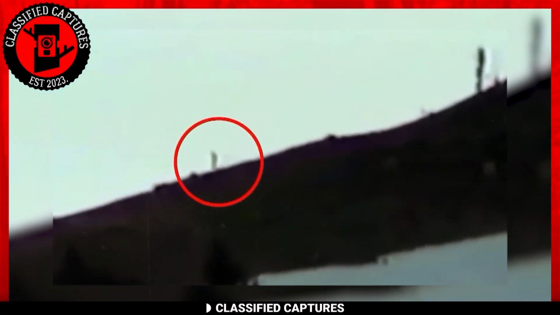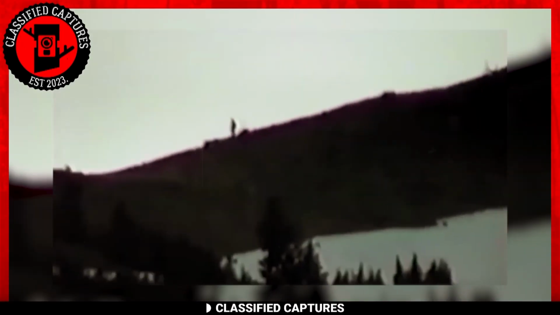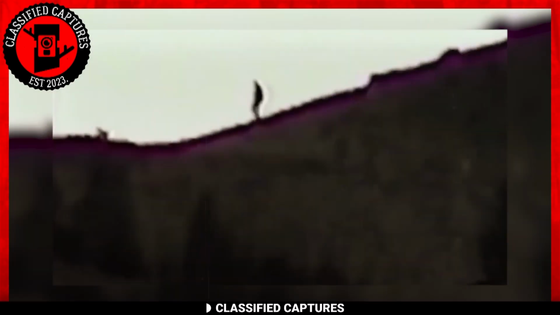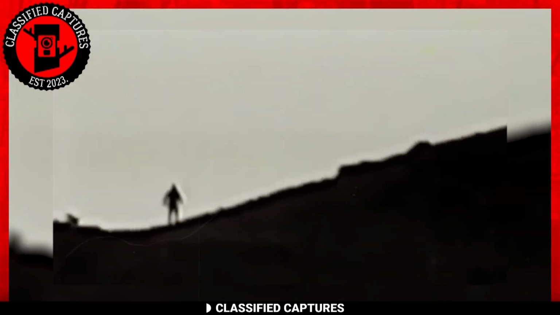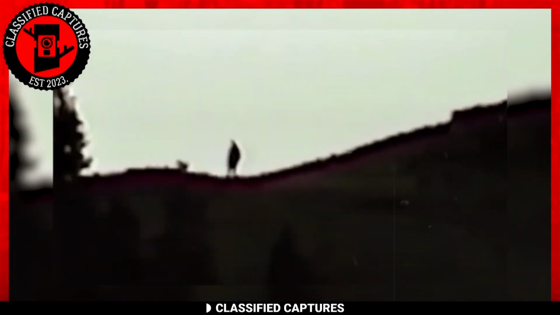Now, what made this figure truly remarkable was the fact that, despite walking on two legs, it possessed features that quite simply ruled out the possibility of it being human. For starters, it appeared rather substantial in size, definitely larger than your average person. And if you were to zoom in on the footage, you'd notice something rather peculiar, what seemed to be hair or perhaps fur covering its body. So, Bigfoot? Well, obviously.